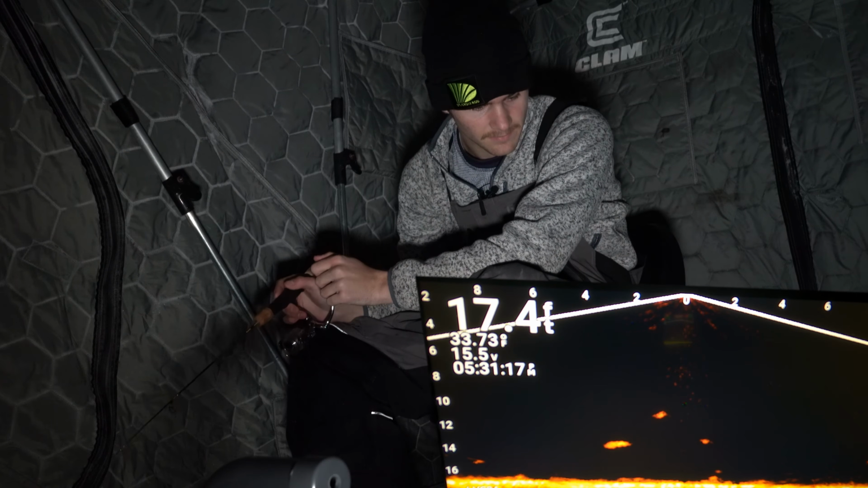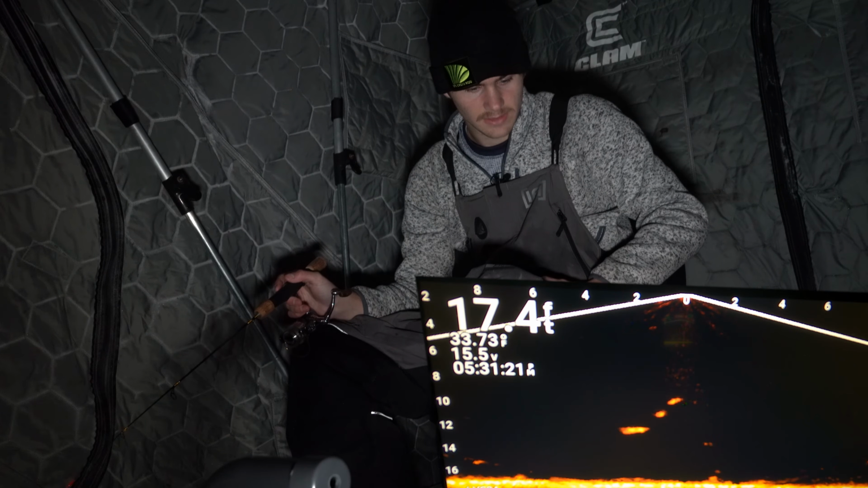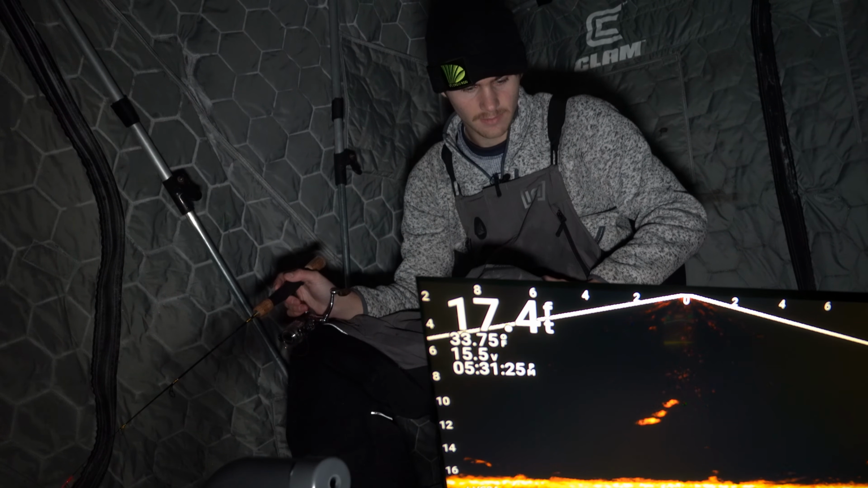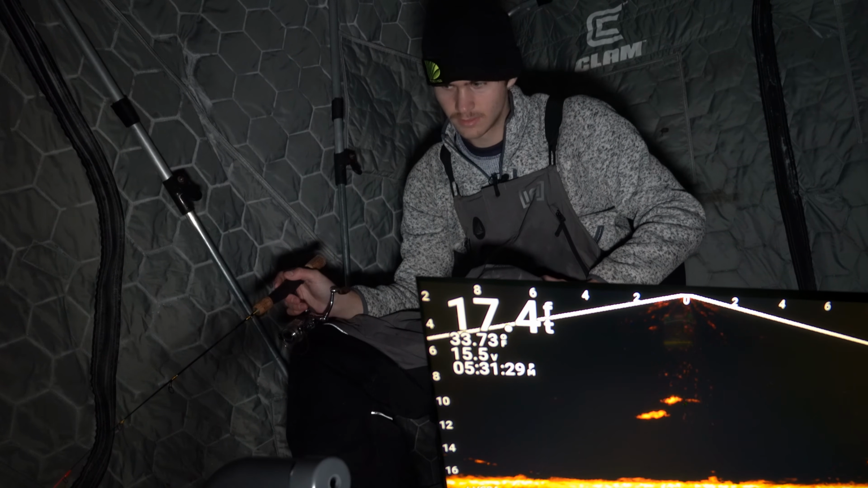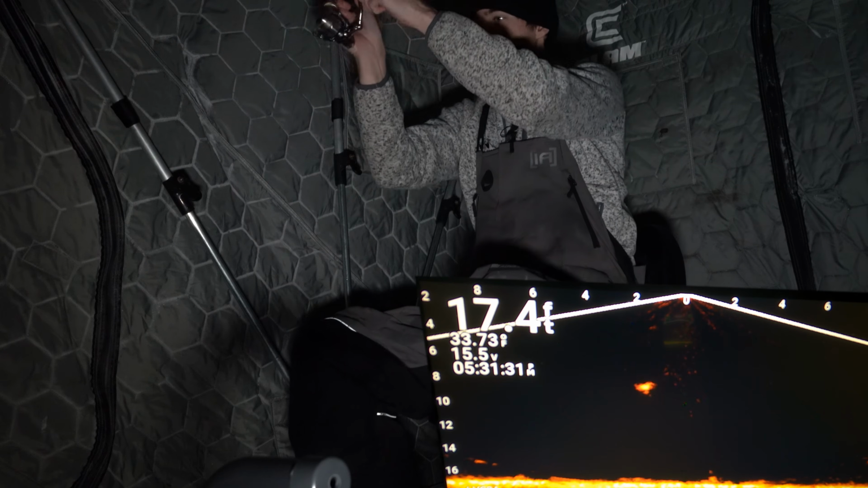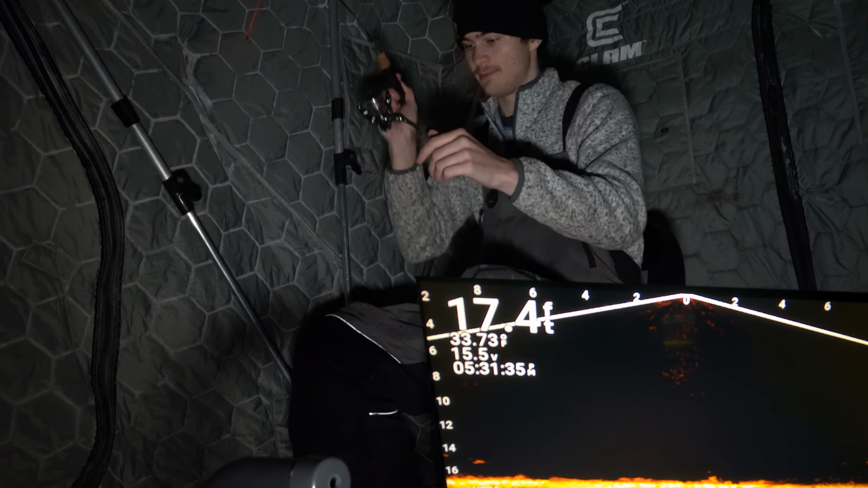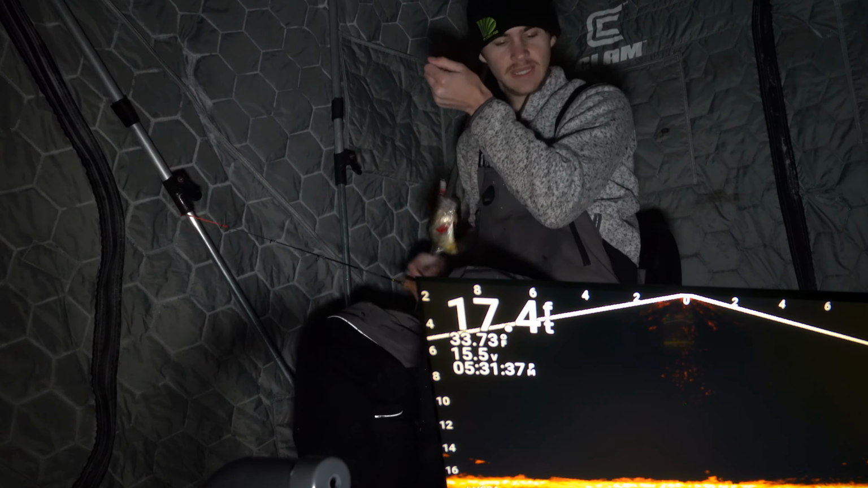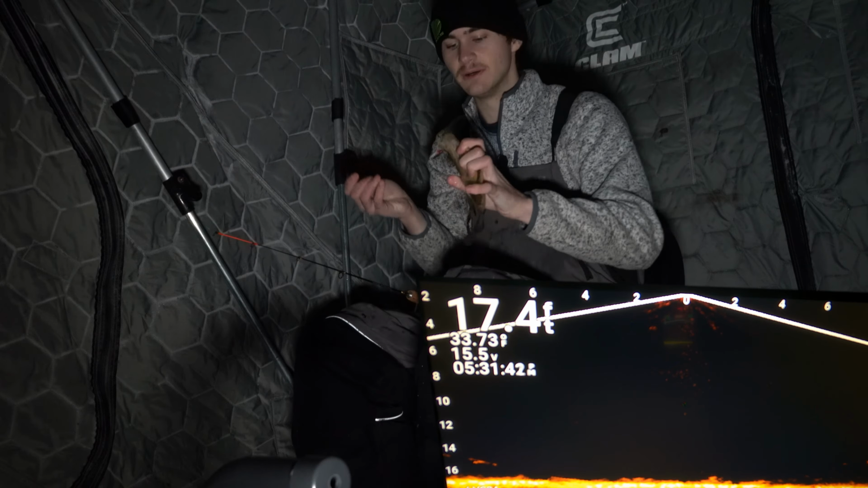Oh, heater turned off. Gotta love it. Oh, this guy's coming in. Oh, he's coming up. Yep. Is there a fish above me too? Okay. Here he comes. Fish on. There we go. Got him right off the bottom. Little crappie, I'm guessing. Oh, yep. He was swimming across the bottom and came up and choked the crappie minnow.